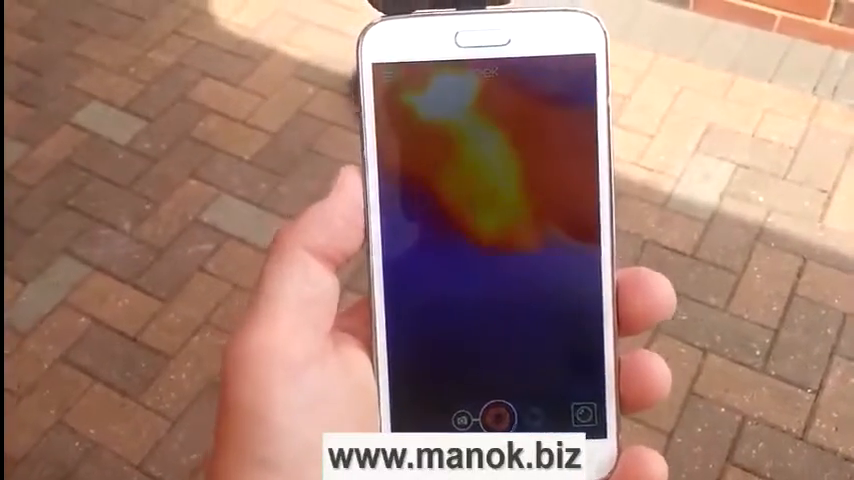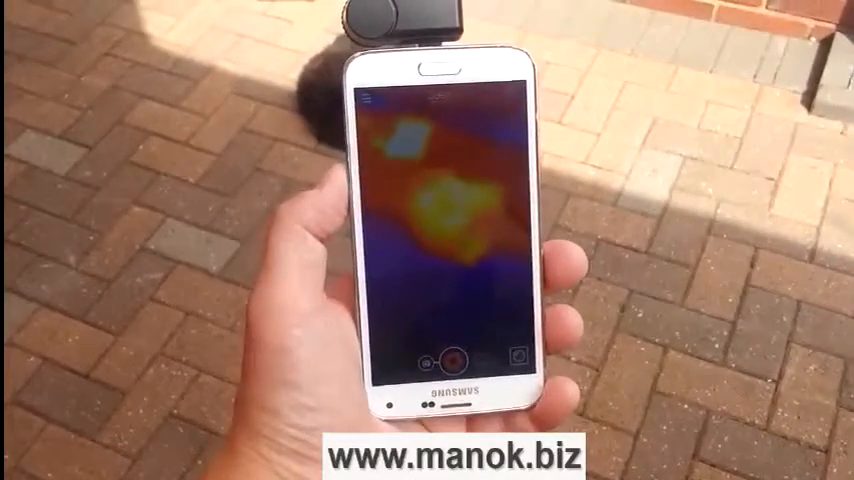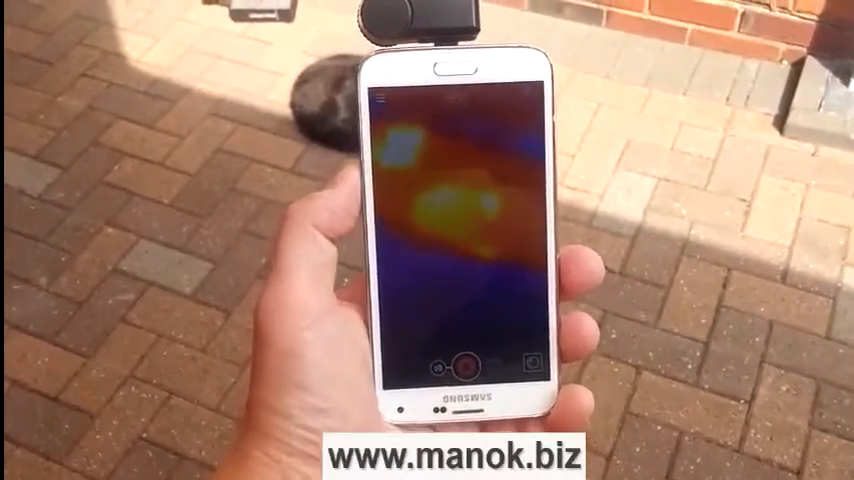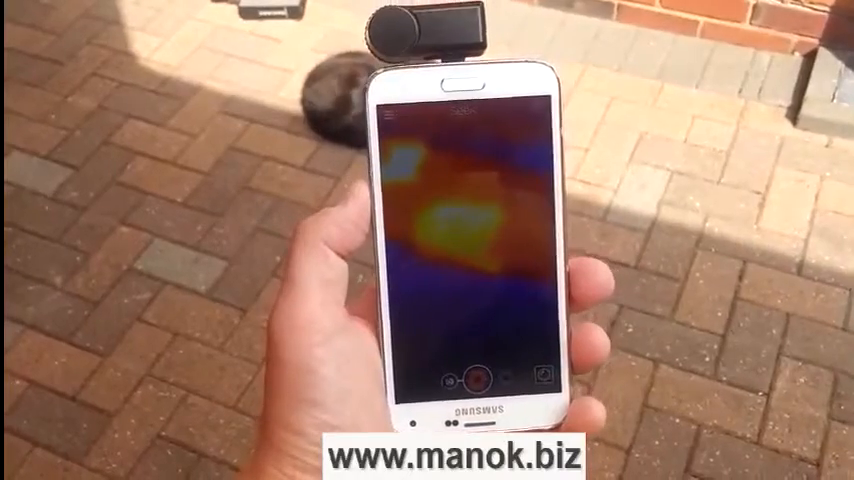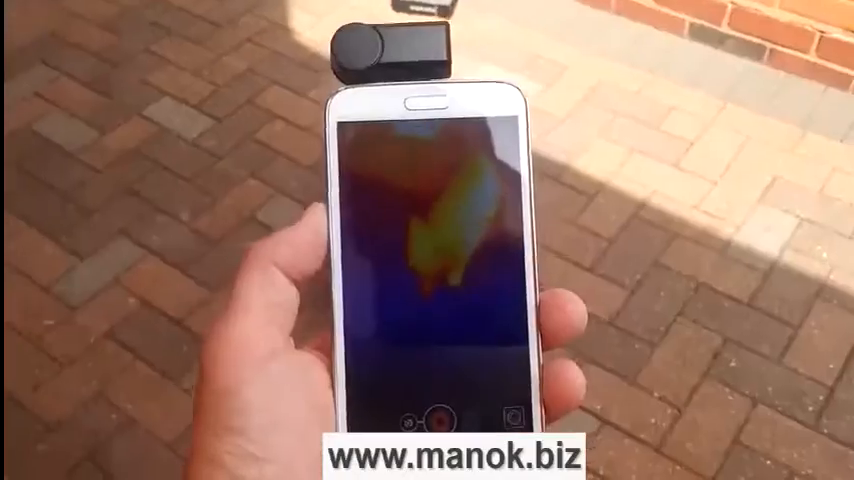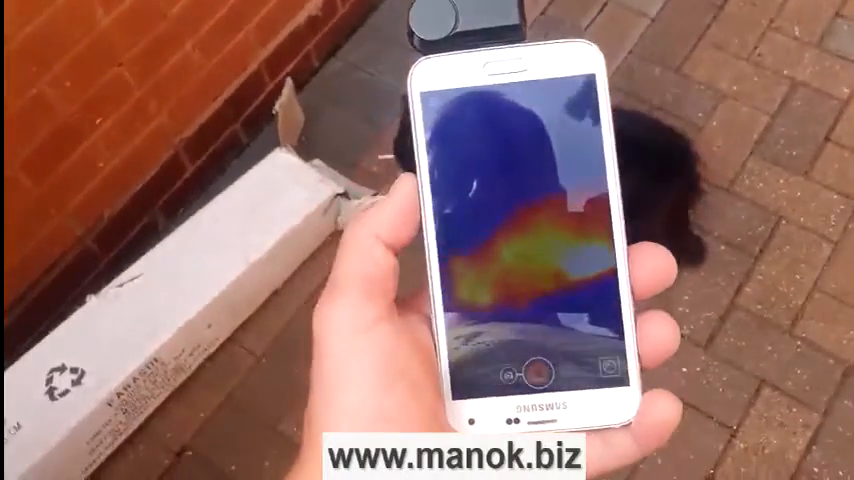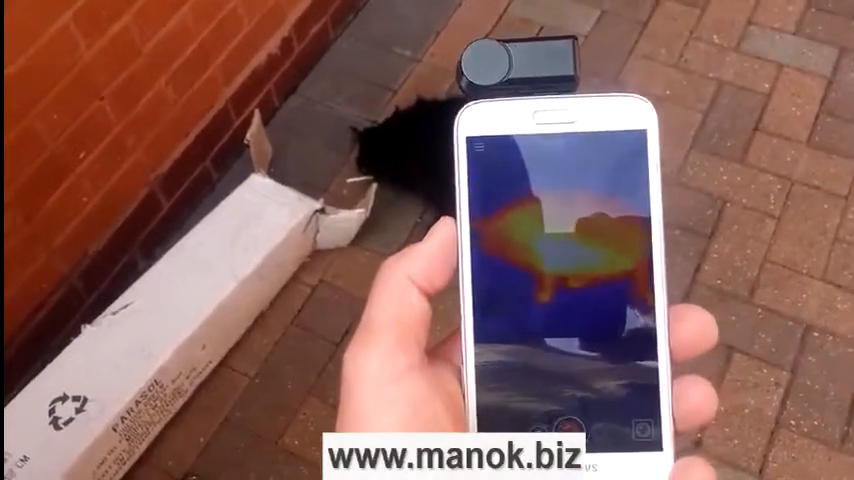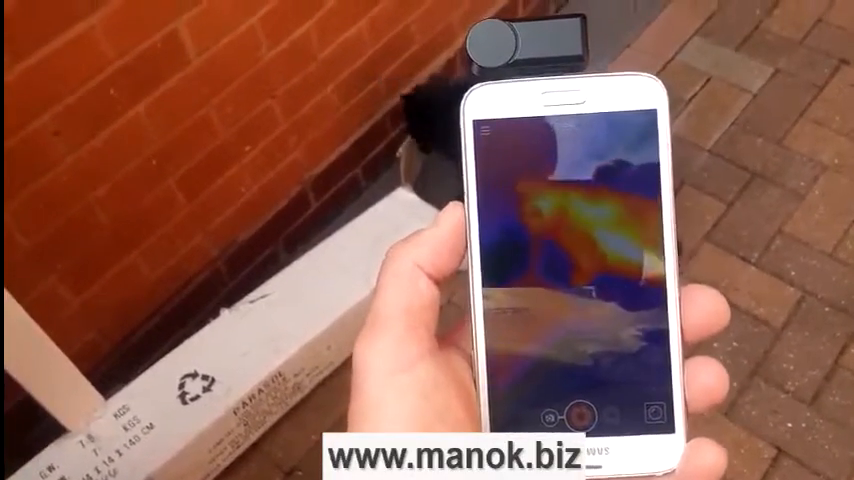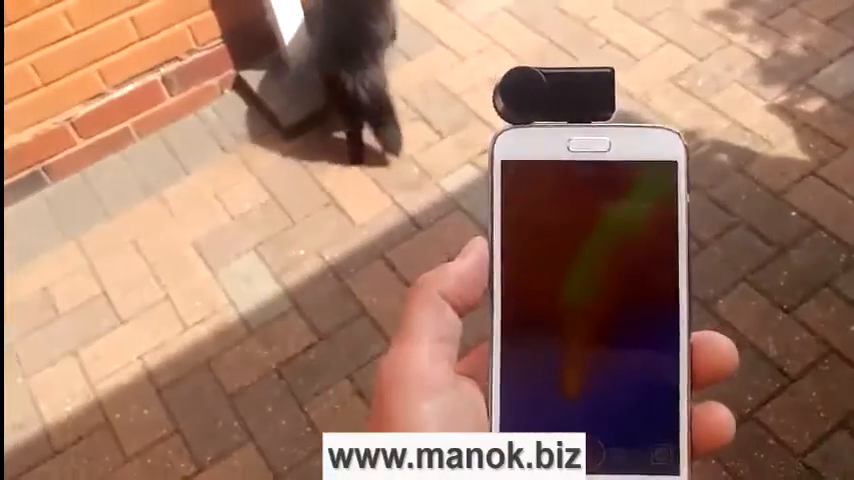So you can see here that my cat is showing up as orange, and you can see her moving around. You can see a tail there. So if this was dark, I would be able to see the cat even without the light. It really is picking up that heat. And what I've done now is to adjust the bezel around the edge, the focus, and you can see there's really quite a lot of detail in there, considering the cost of this. A little bit of a delay there sometimes, but it's not in any way terrible.